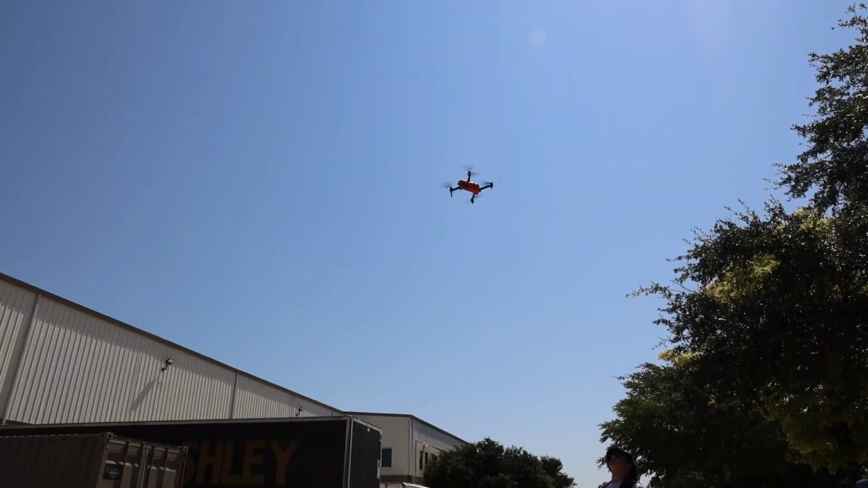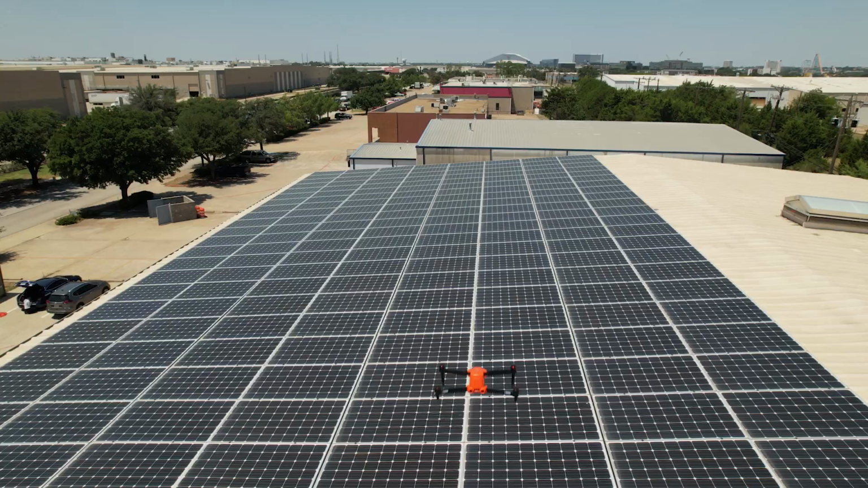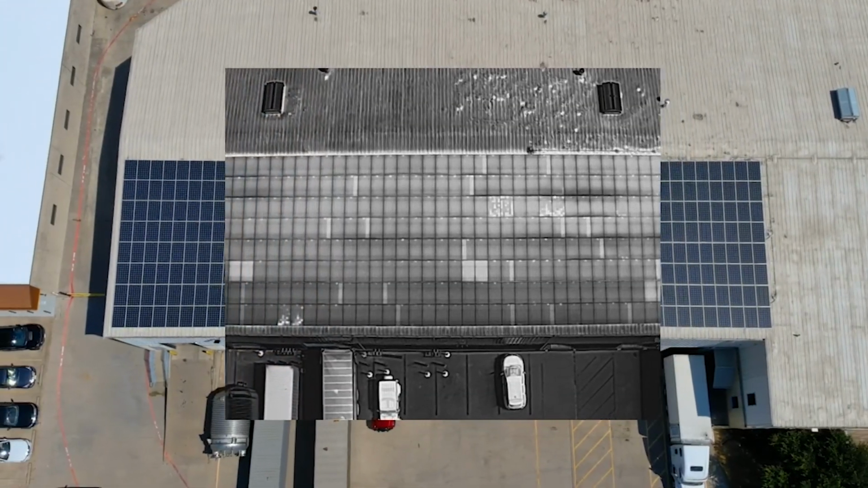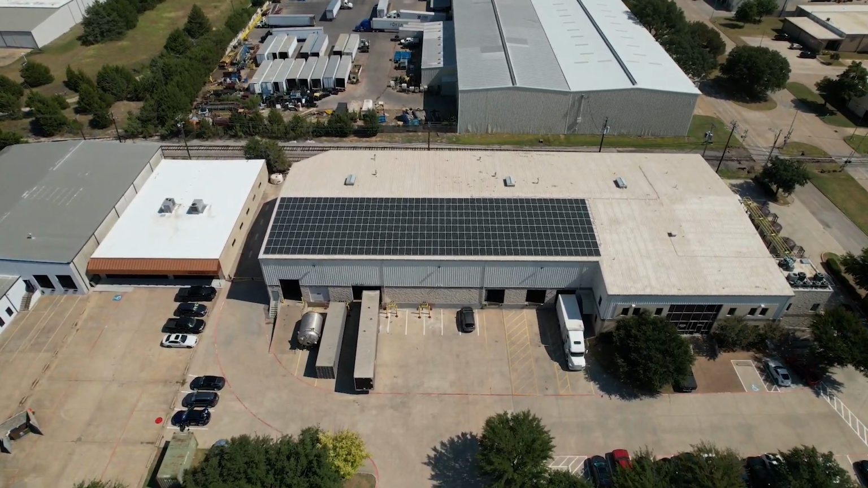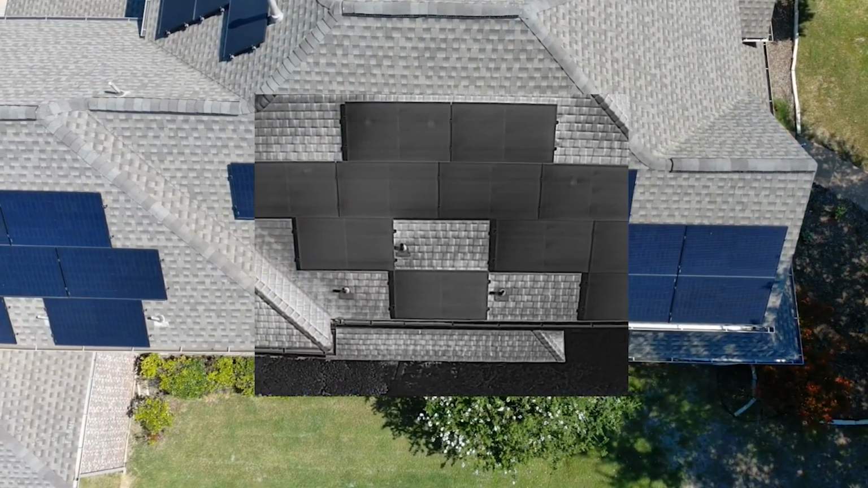Yes, definitely. So this is a thermal infrared imaging drone. What it can do is detect anomalies on solar panels that aren't normally visible to the naked eye. Awesome. So we're here at a commercial site today, but can we fly this thing around neighborhoods? Absolutely, yes. We offer this service to our residential customers as well.